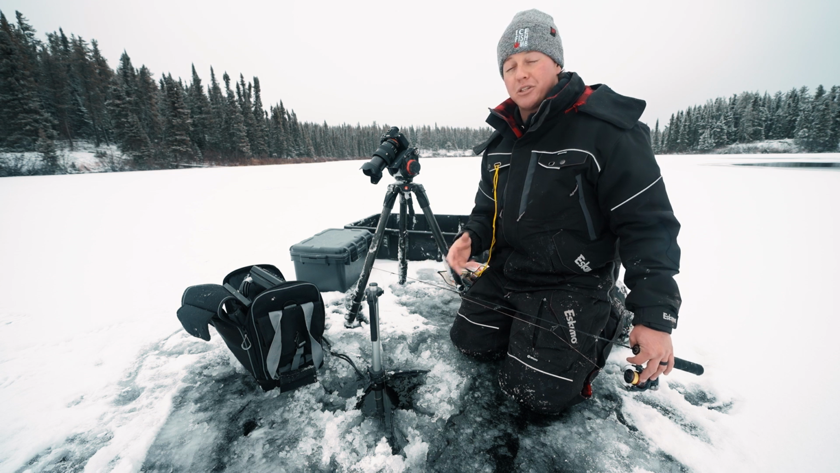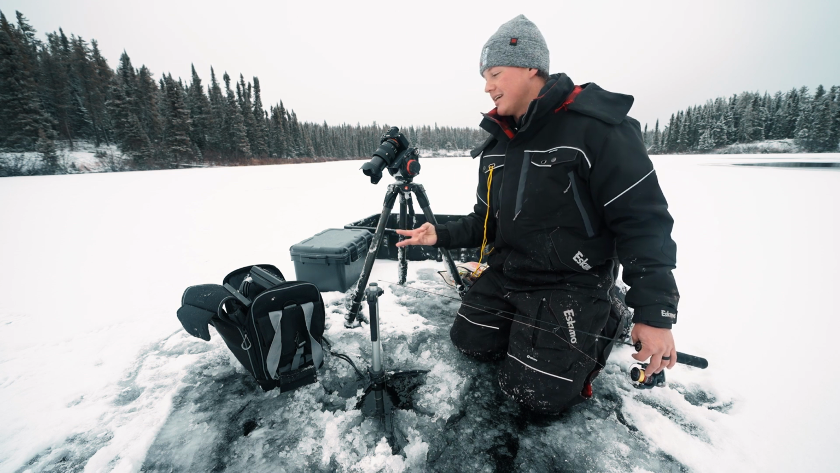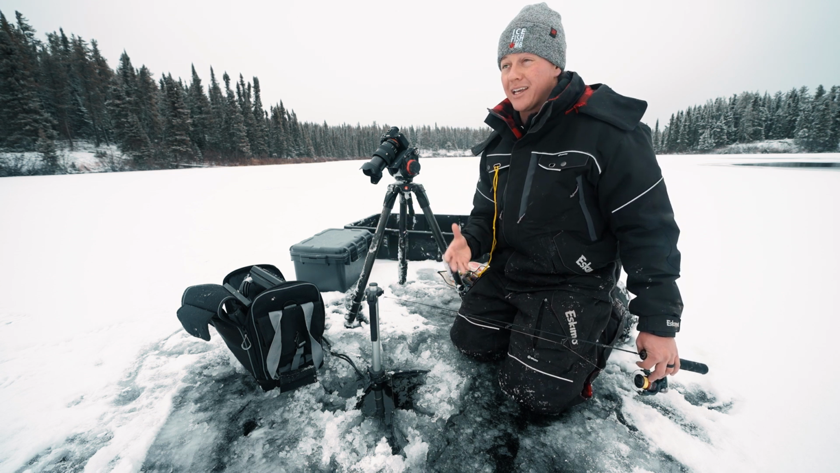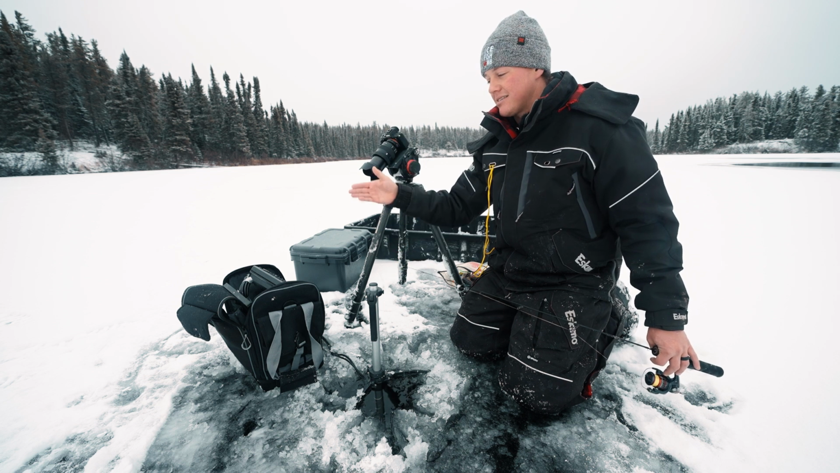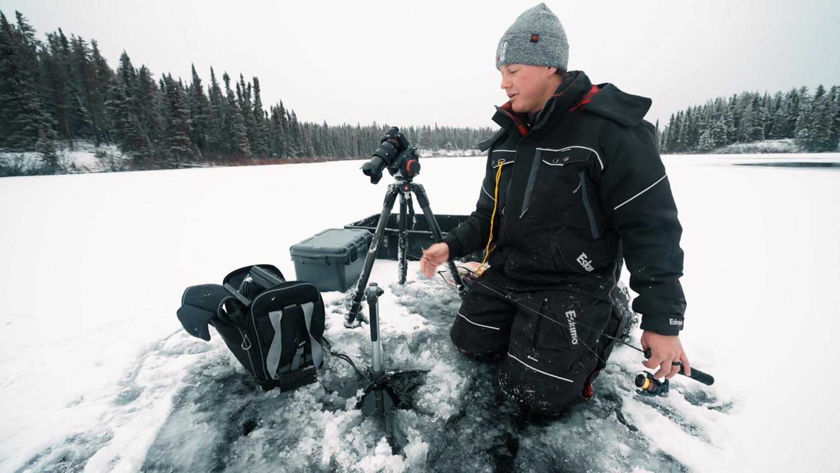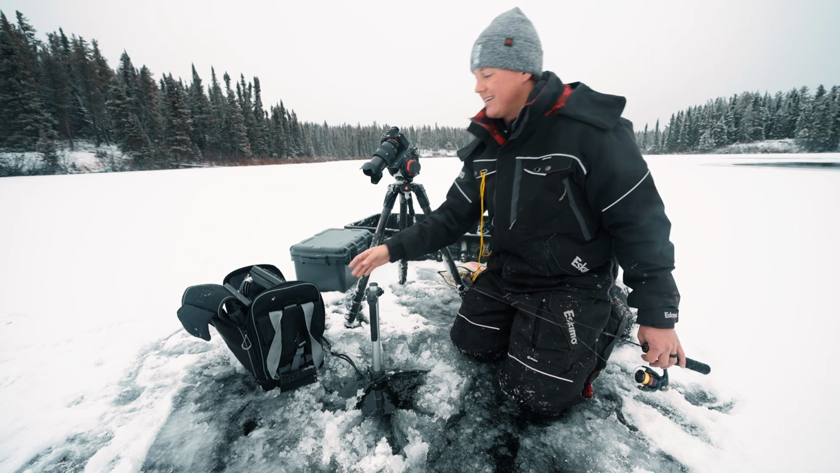I've had the chance to fish with this for 2 days. This is my third day using this. So I'm going to tell you what I like, what I don't like, and what I think it's going to be good for. And then the next video I'm going to do with it is side by side with Lowrance, Garmin, and now Humminbird. But basically, we've got the Helix 8.